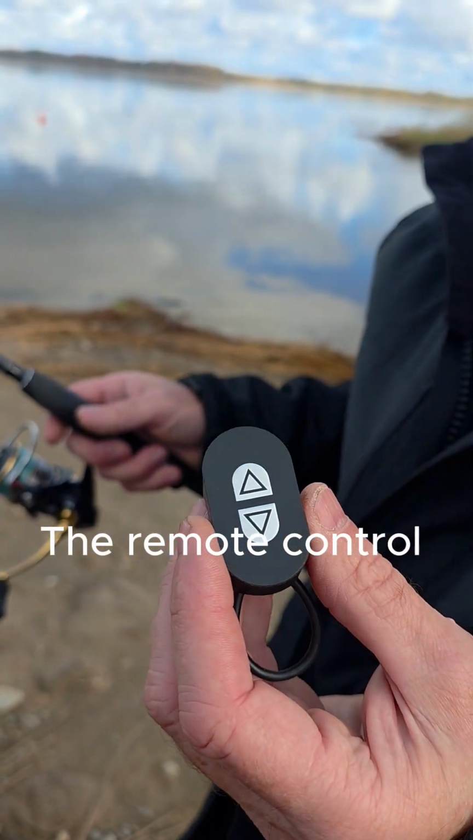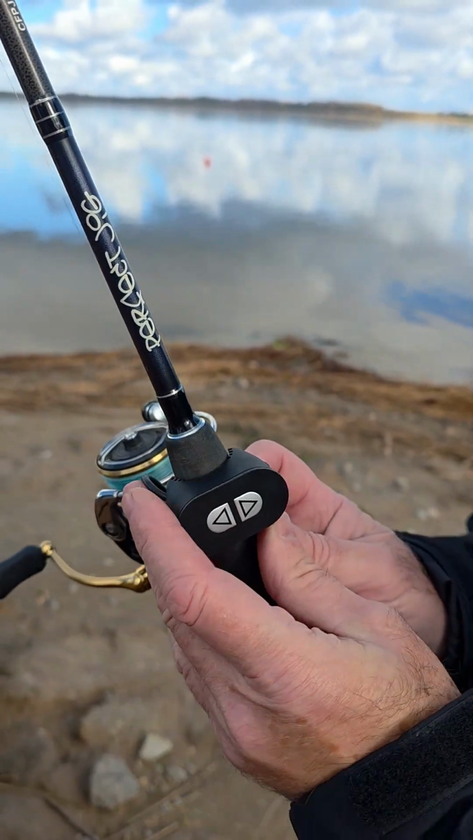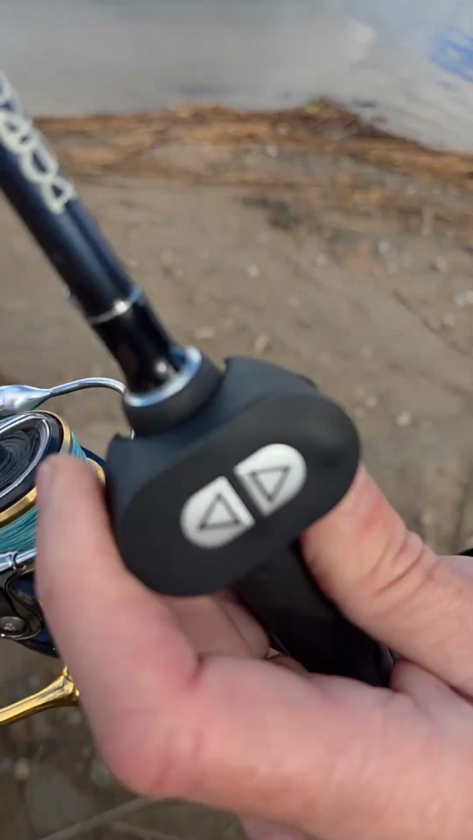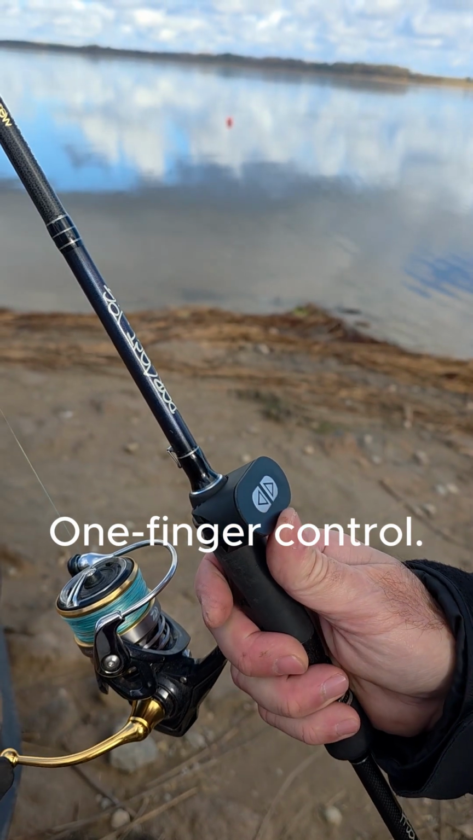The remote control is right on the rod. Robust and reliable. 1-finger control.